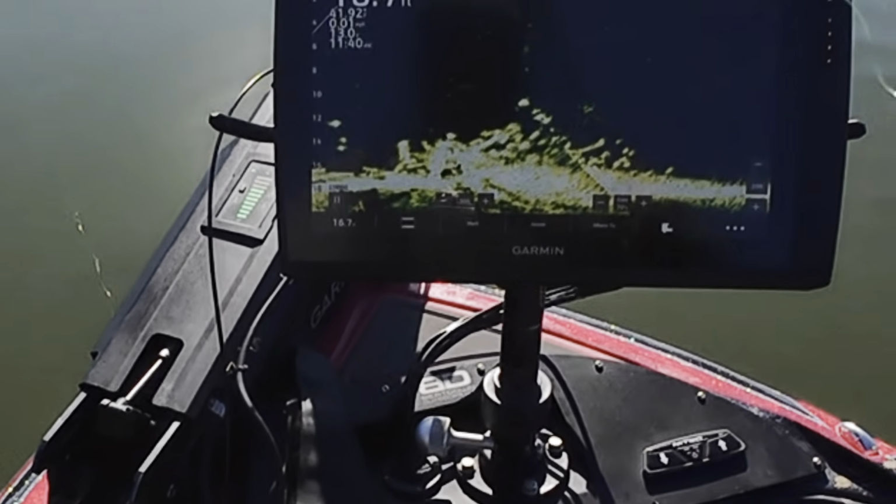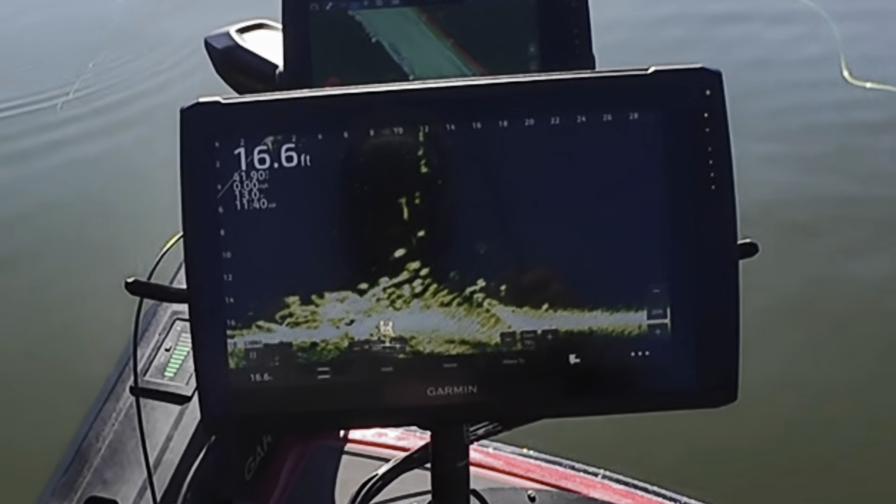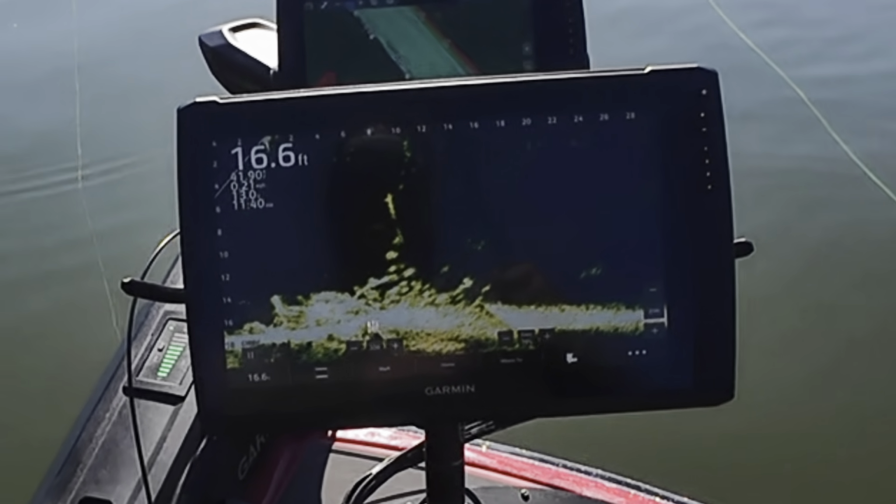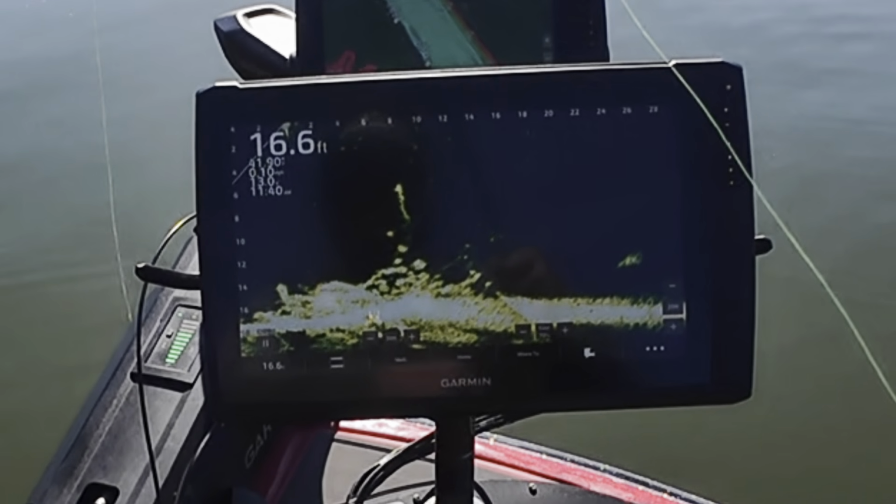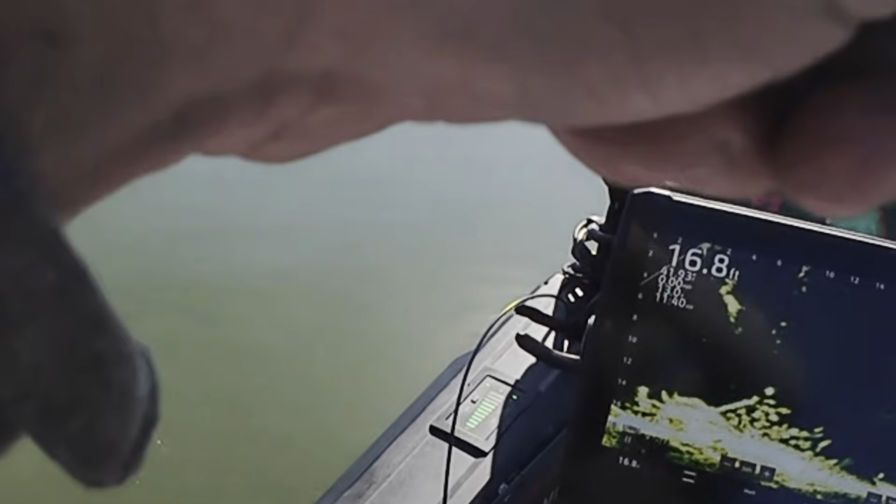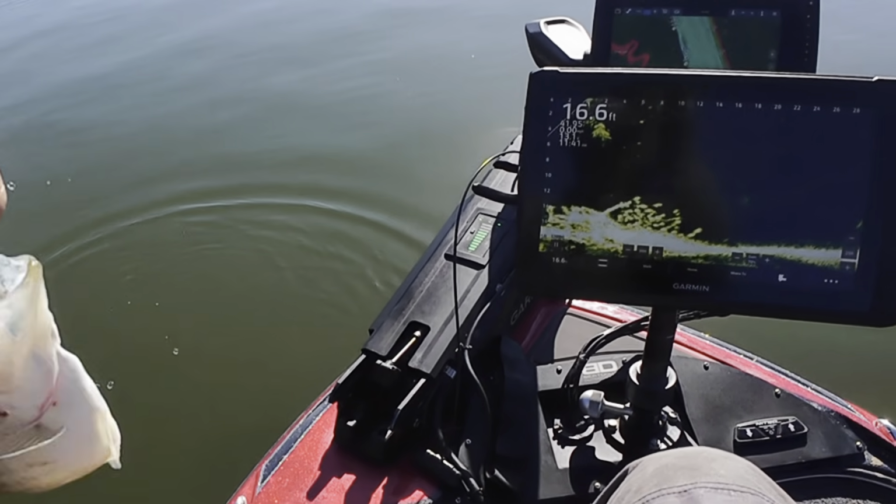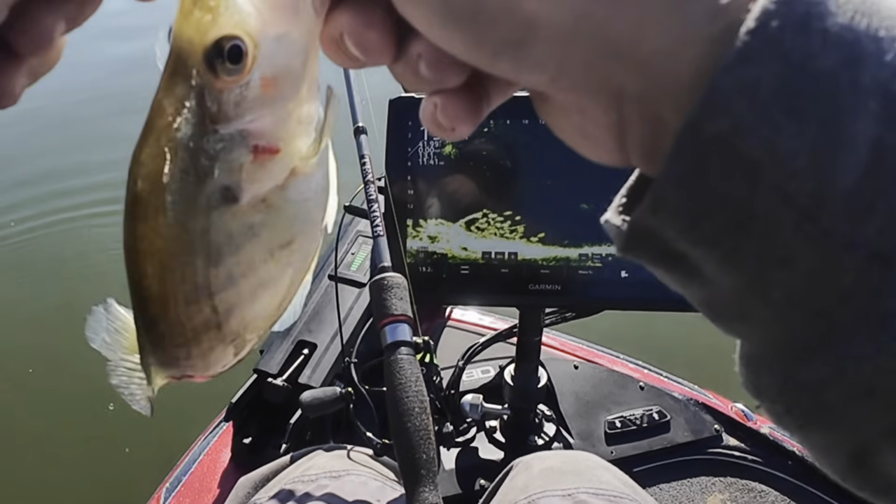So I'm going to pitch out there. I'm just using this short rod, like I said, see how they react to it. Oh, already got one turned on it. Here comes one. Fish on. First cast, first fish. Not big, but that's a start.